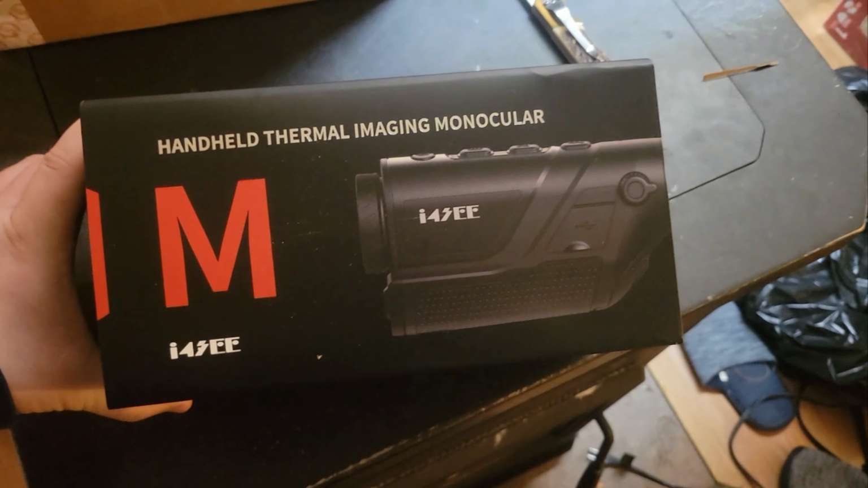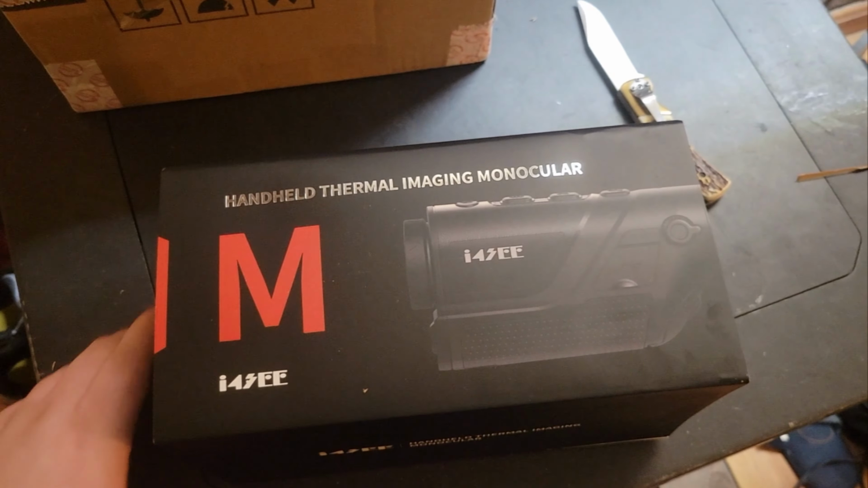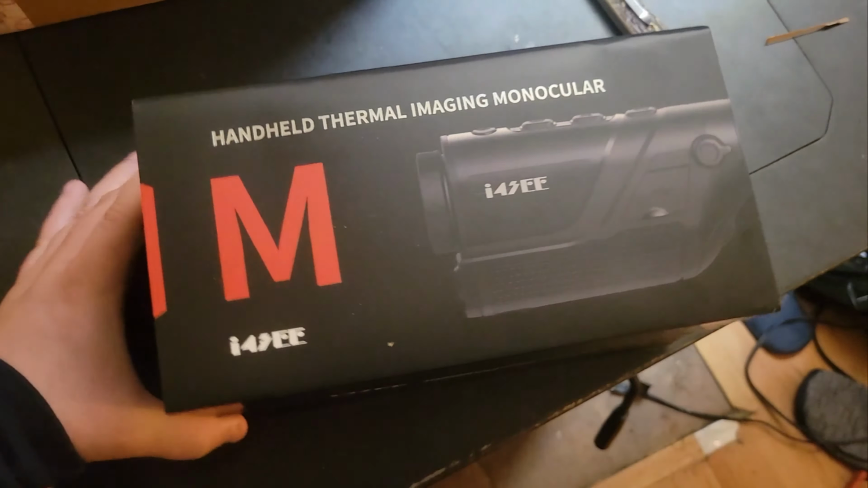Just got home and found that my I4SEE monocular came in, the thermal monocular came in. About to open this thing up. Check it out.